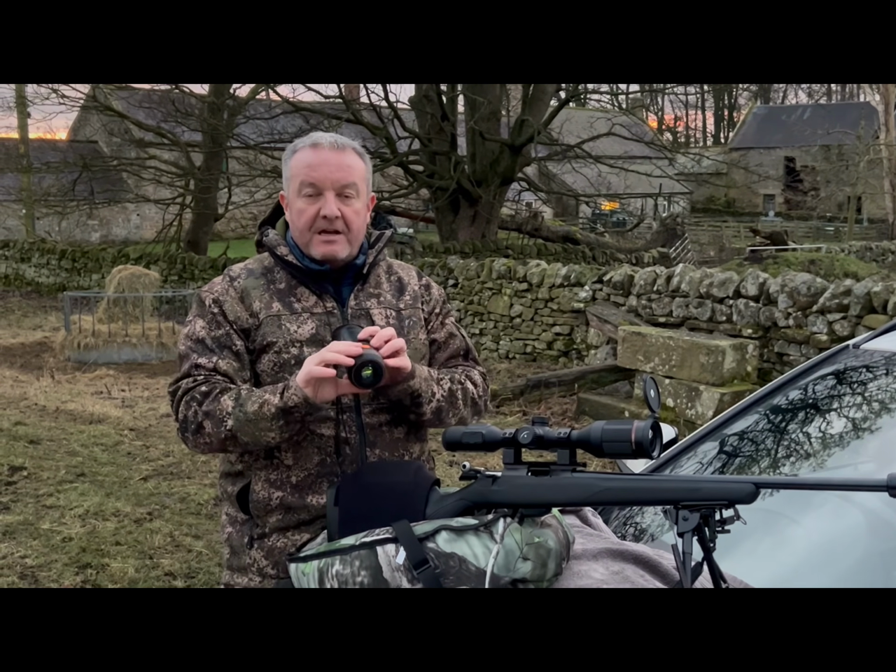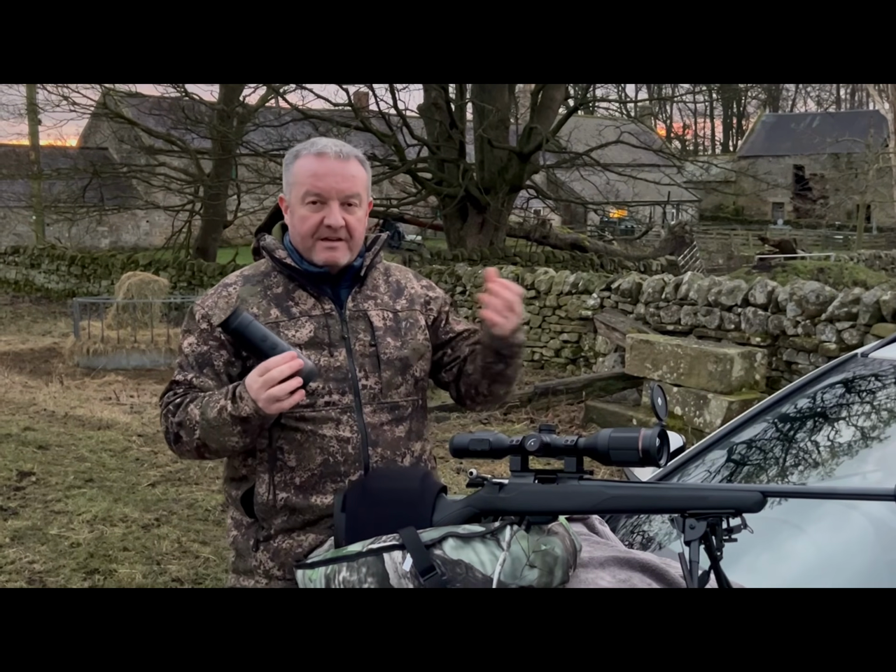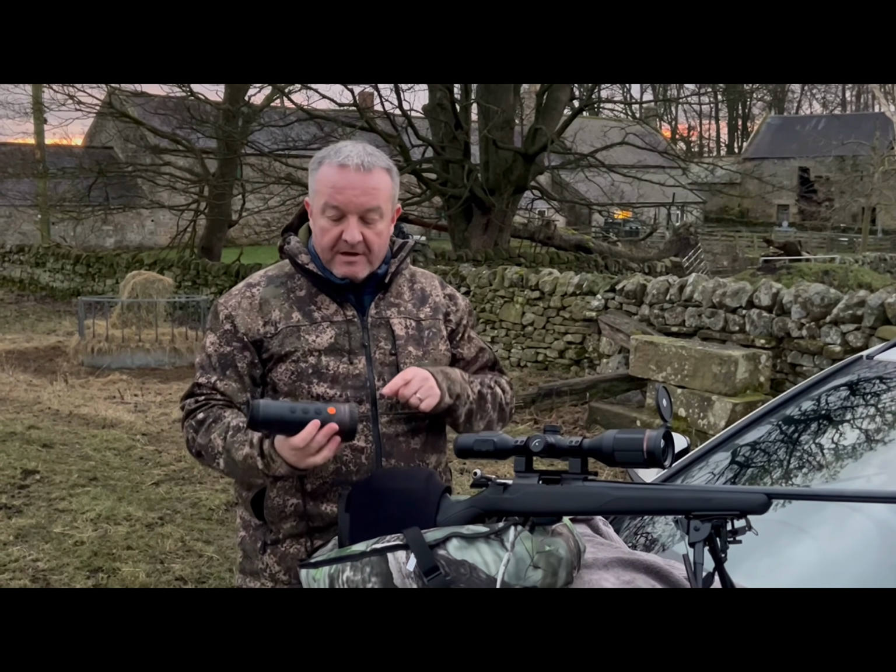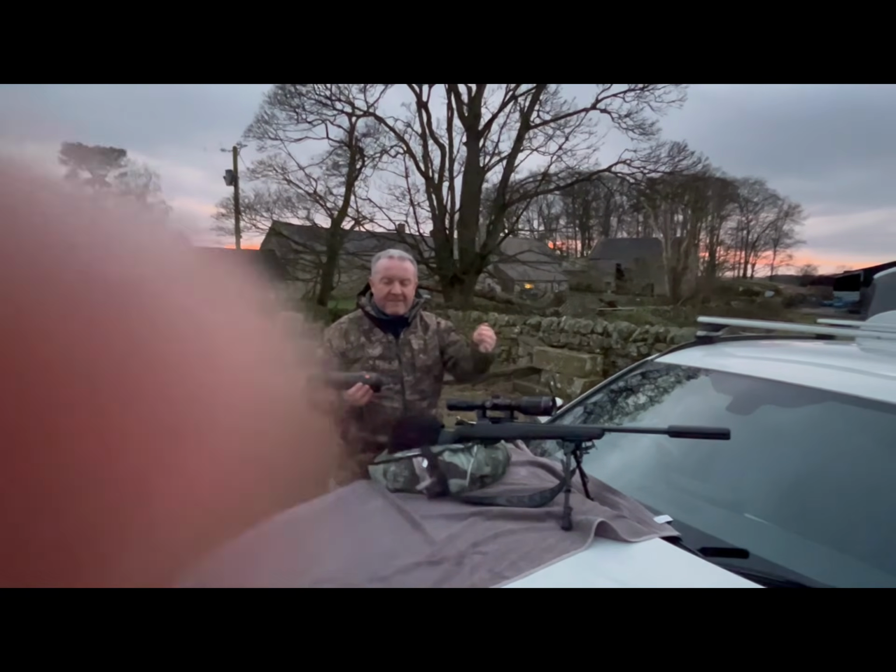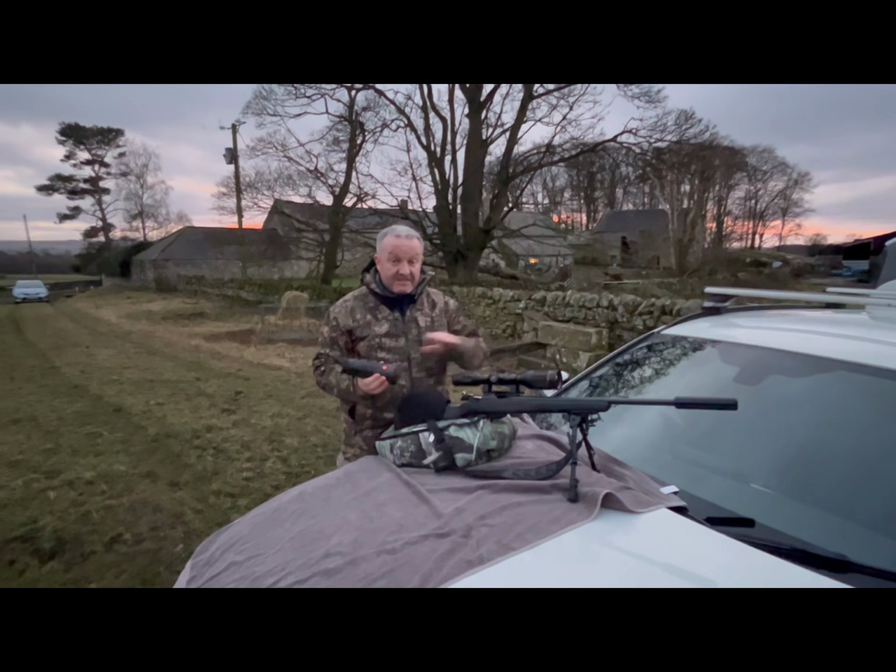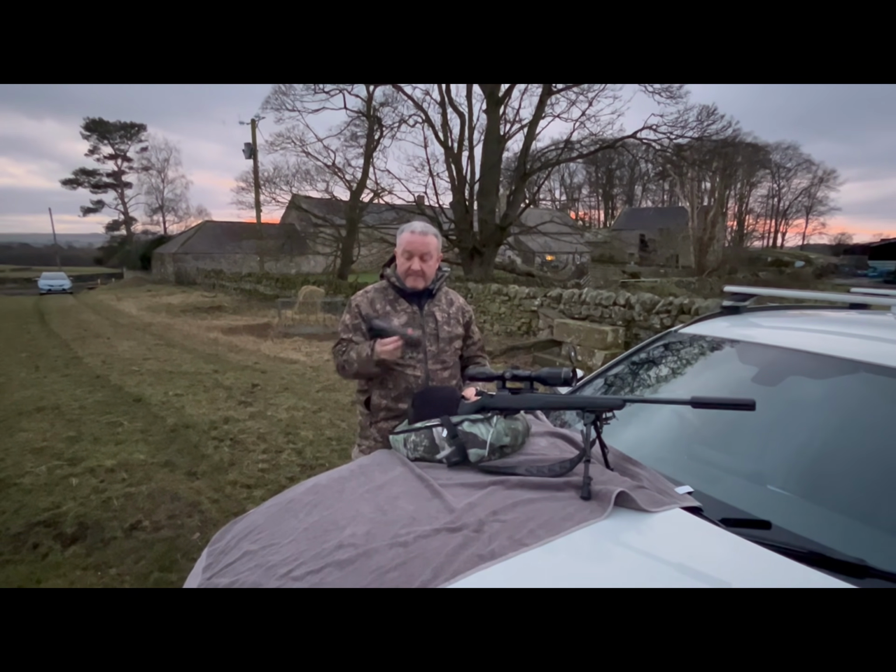So if you're wearing thick gloves in the winter time, you don't have to worry about putting it in standby mode or turning it back on, because after, I think it's 30 seconds or a minute, there are several settings that you can use. You can set it to turn itself off into standby. So that's a great little feature on it.